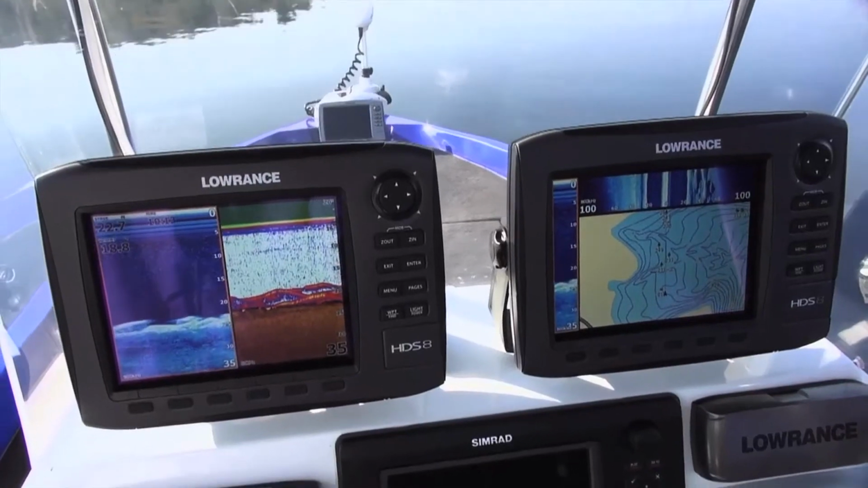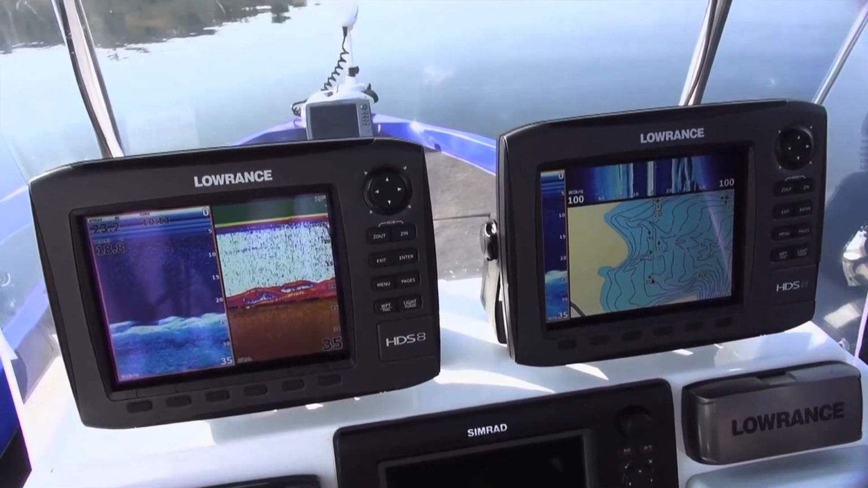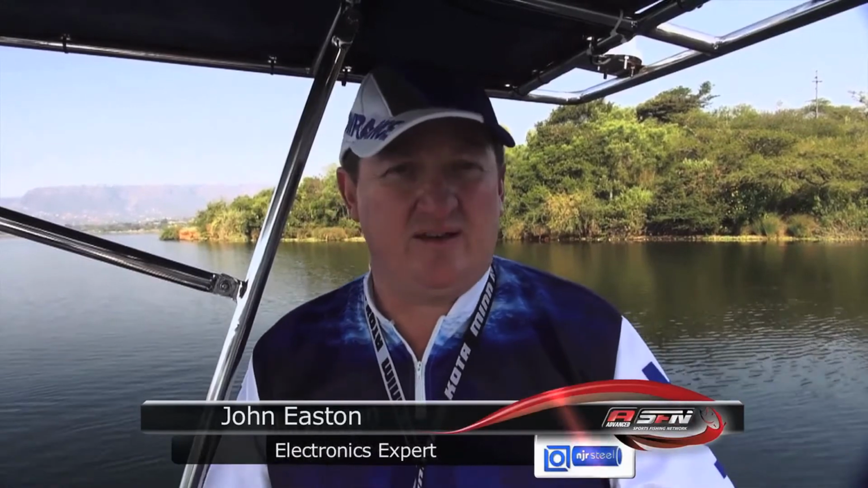Now we've got the unit set up. The pages are set up exactly how we want it. The last thing we want to put over here now is our overlay data. We're going to talk about that next week.